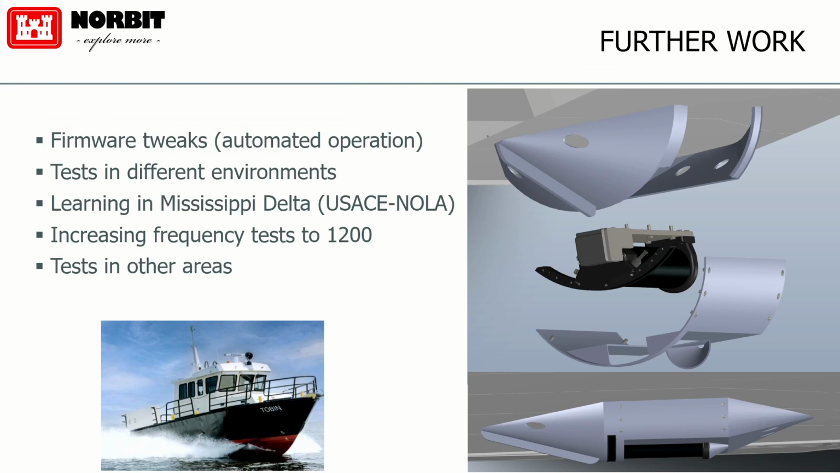So further work, we're going to continue on firmware tweaks. We've got some work ahead of us having learned on this, and the goal is for a seamless system, basically push-button operation where you don't need a Cody sitting on your boat. We want to continue testing in different environments, so there's a lot of excitement about this, and the next test is going to be happening in Europe. We want to do a lot more learning in the Mississippi Delta. Corps of Engineers, New Orleans has jumped on this full on, and they've purchased a system. It's getting hull mounted aboard their Tobin this month, I think, and we're going to continue with the testing of that.